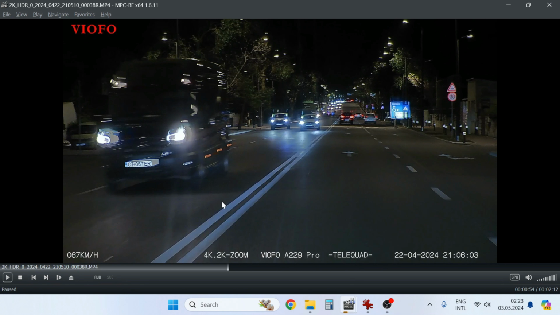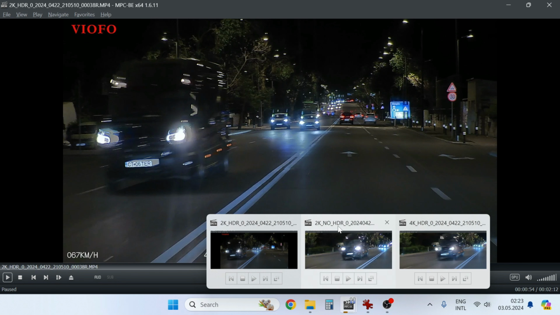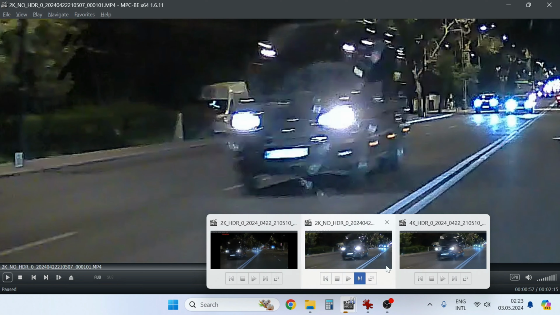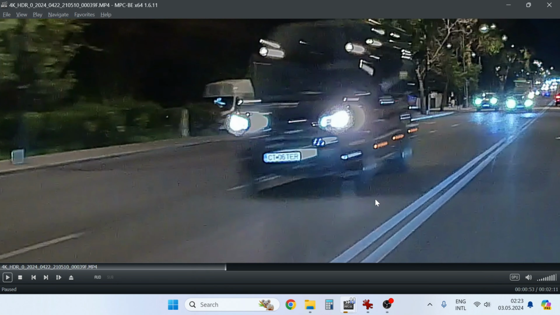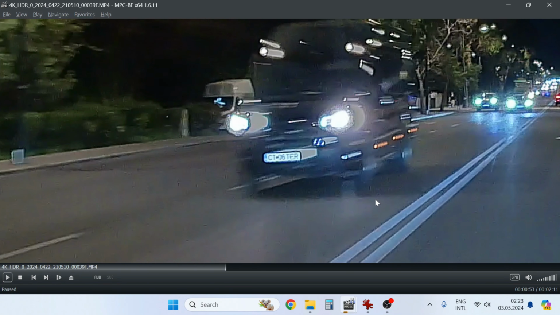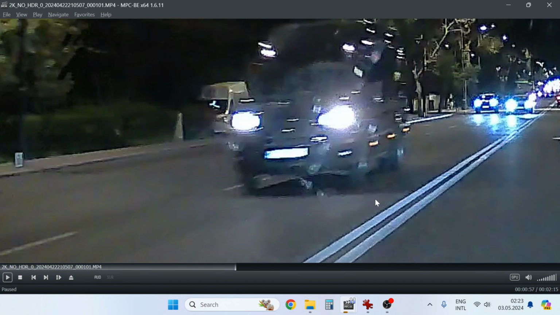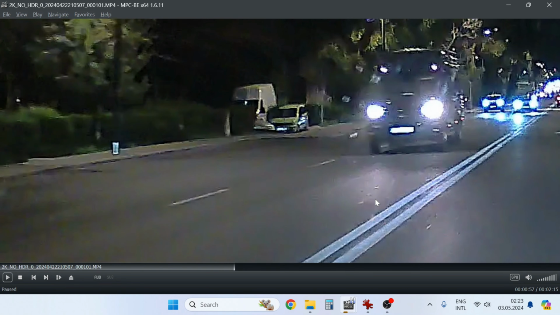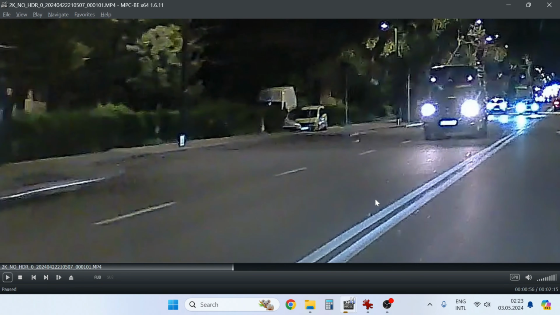Now going back to this video, I will show you the no HDR snapshot, and here is the 4K HDR snapshot. Here you can see the difference. Okay, I will try to move the frames. Maybe I will obtain better legibility. Always when I'm doing test, I am looking for the best frame.